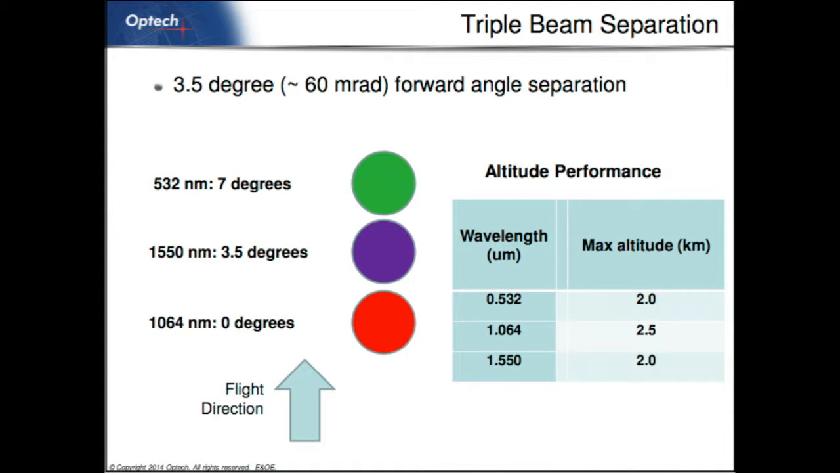And it was done in this way on purpose, because having the green beam at about 7 degrees off nadir is more beneficial for the bathymetry, basically. And you do want to avoid those specular nadir returns. That's a very similar analog as we've heard earlier today. And we're quite confident we'll get up to a 2-kilometer altitude with all 3 wavelengths.